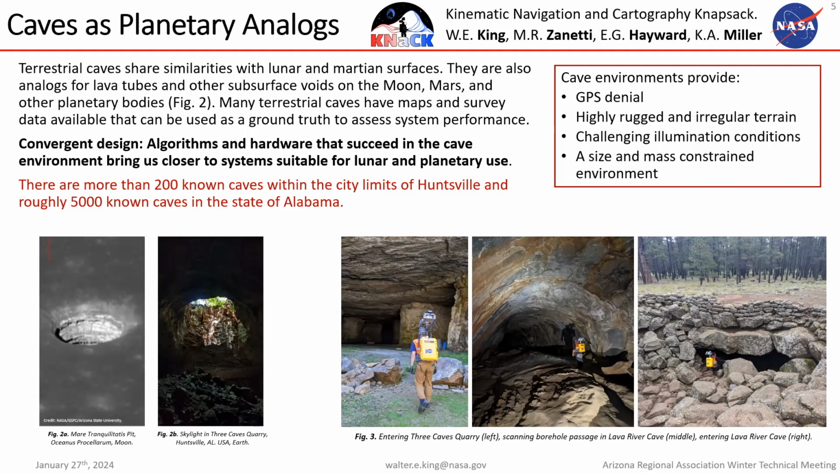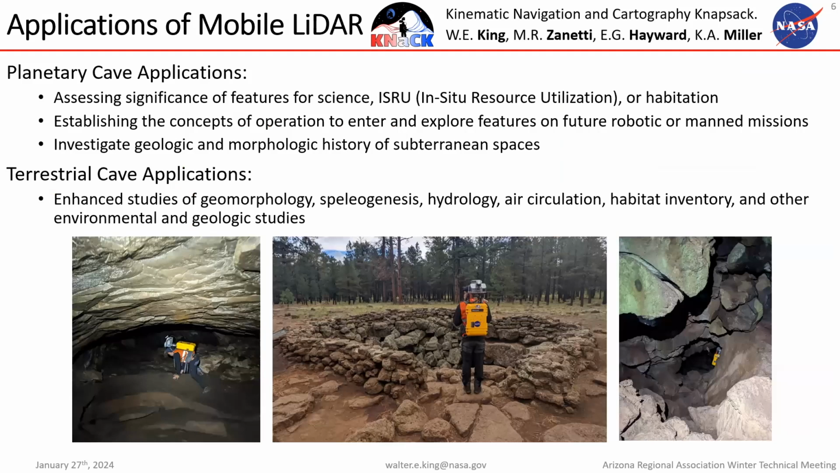And another big advantage of testing in terrestrial caves is a lot of them, or maybe not the majority, but some of them have been mapped by other means using traditional methods. And that gives us a baseline that we can compare our system performance to. And I'll talk a bit about that more later. Ray, if you'll advance again.